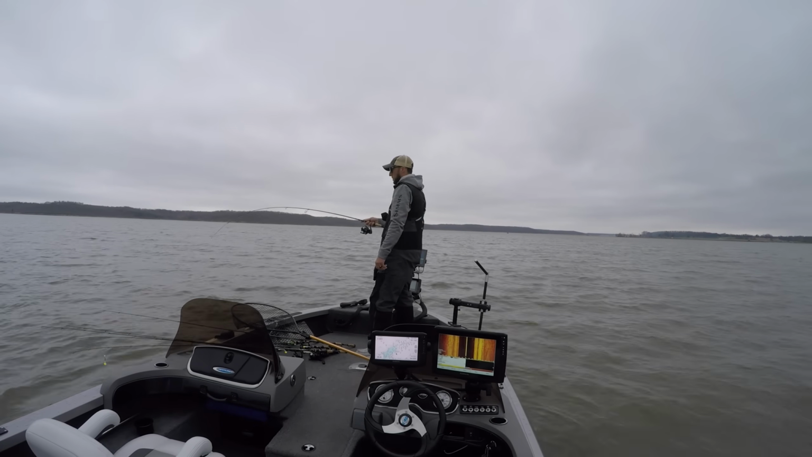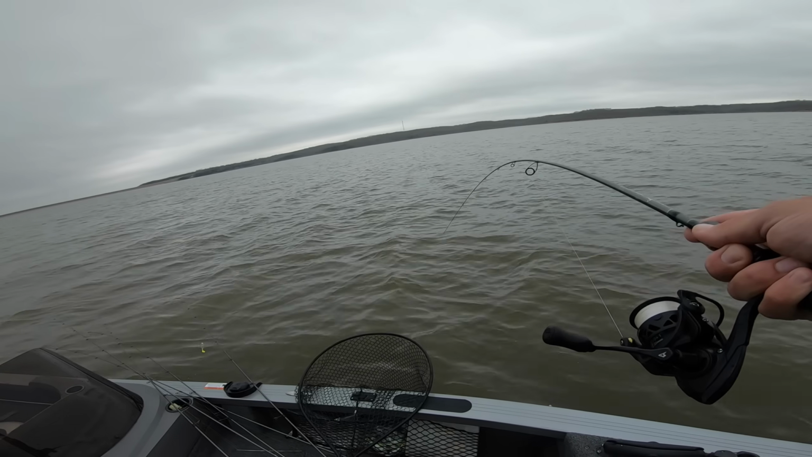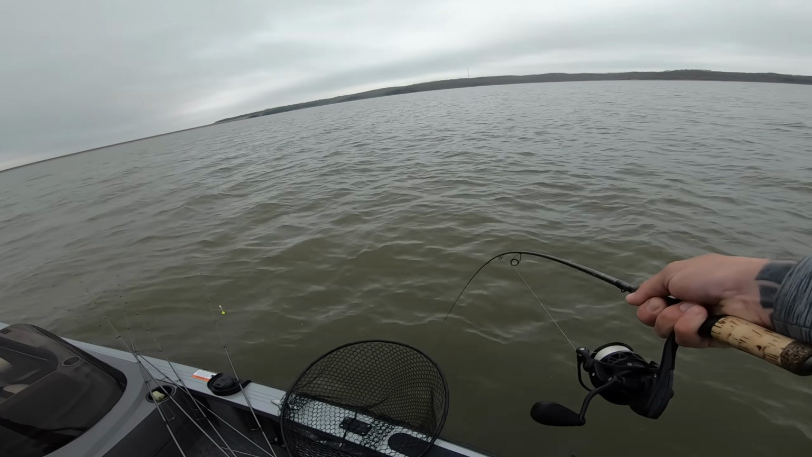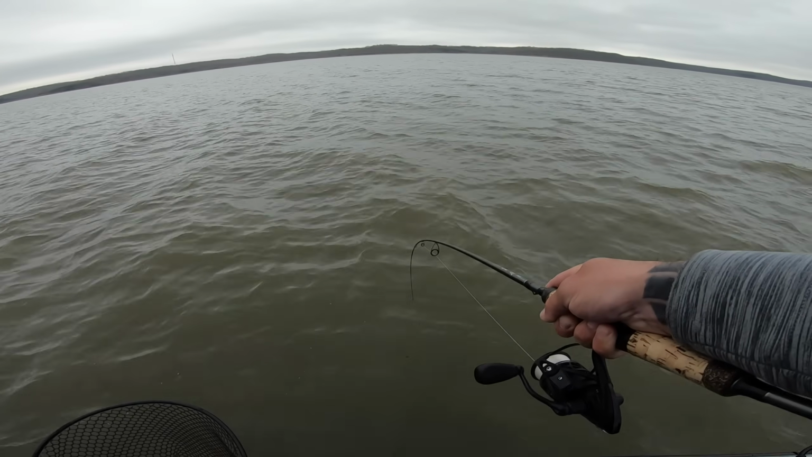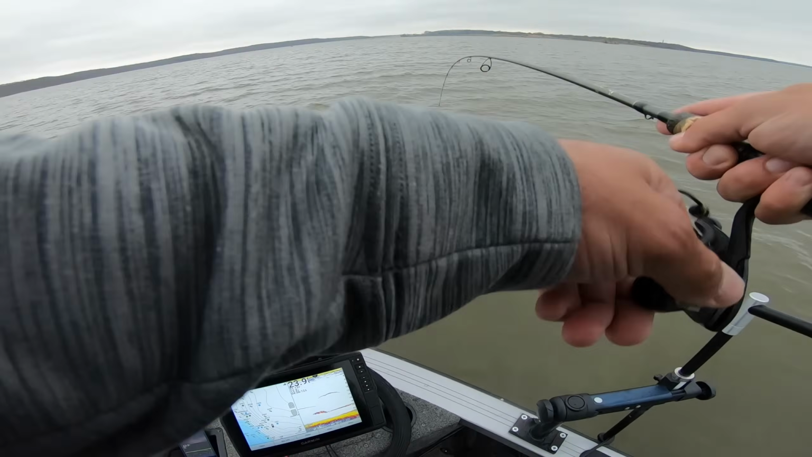Just gonna baby him. Can barely even move. Move him. Literally just sitting there. But these little dumb, stupid baby hooks on the jig wrap pretty much got to.